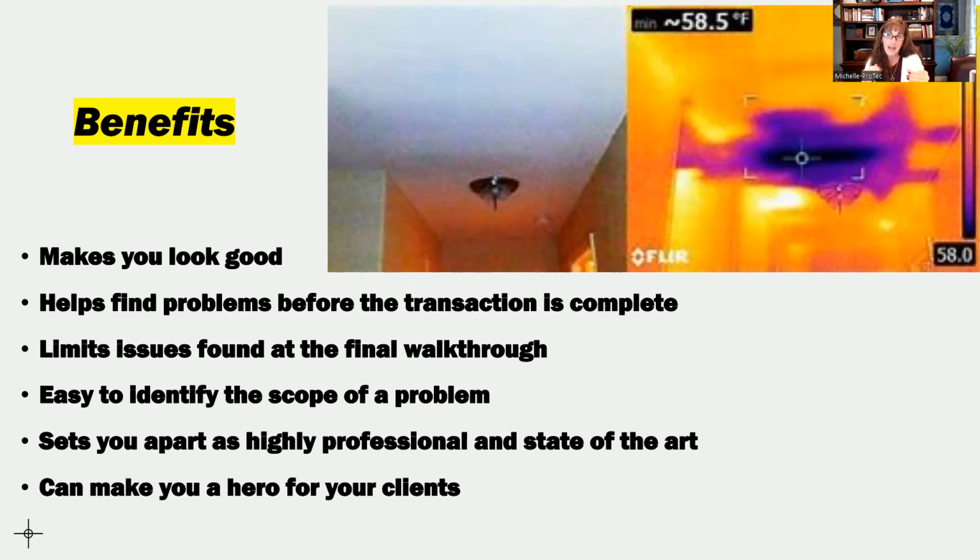We do have to time it at the right time of the day. I believe for using the infrared on EIFS, it has to be first thing in the morning or at the end of the day, because once the sun has warmed up that water, then it's not going to show anything. But if we come first thing in the morning or at the end of the day when it's starting to cool off or when it's starting to heat up, then it would show those leaks on the exterior.